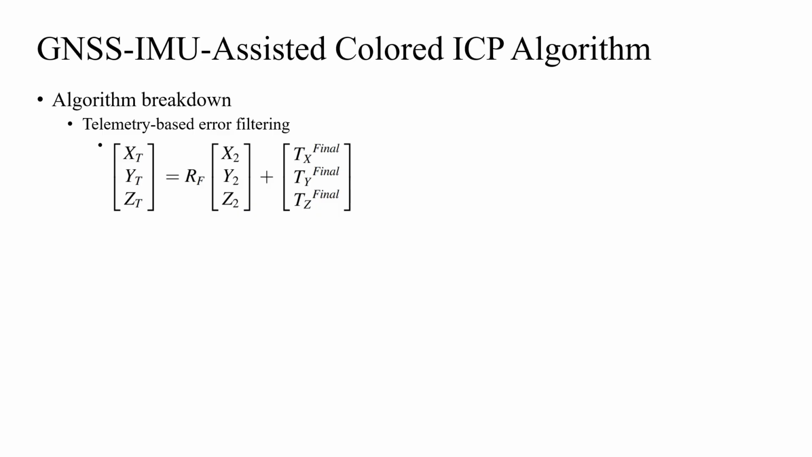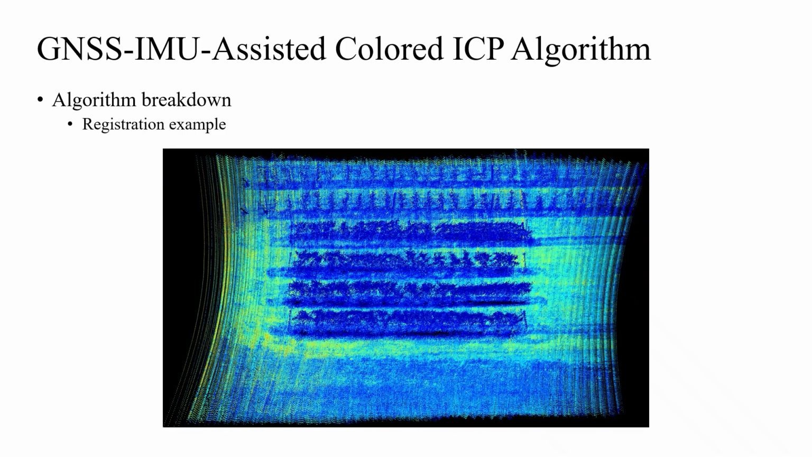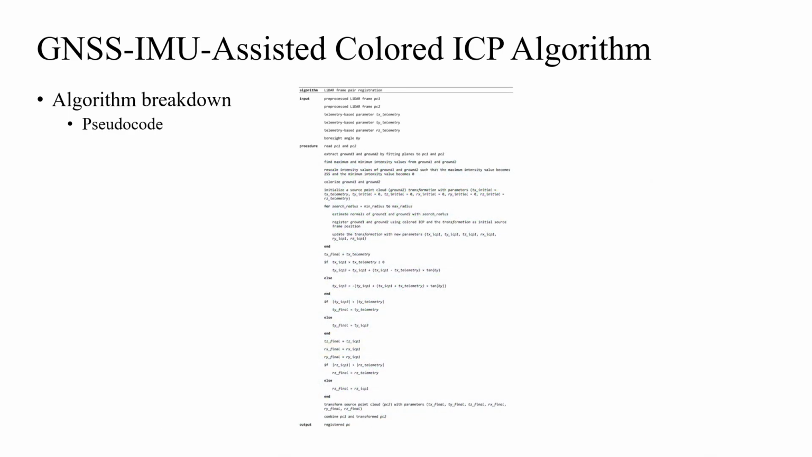The registration of multiple LiDAR frames is achieved by repeating this whole process for every pair of adjacent frames sequentially. This figure here shows an example of an apple orchard point cloud consisting of 480 LiDAR frames registered by our proposed algorithm. Point color represents near-infrared reflectivity, and here is a pseudocode of our proposed algorithm.